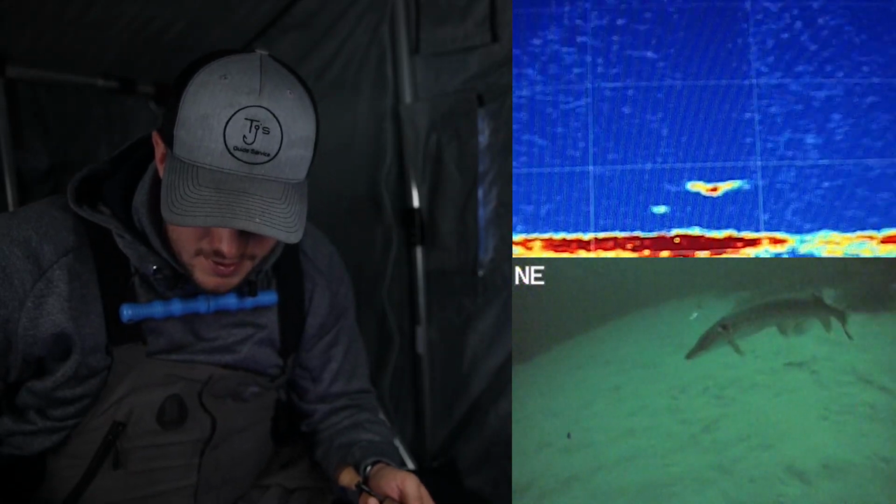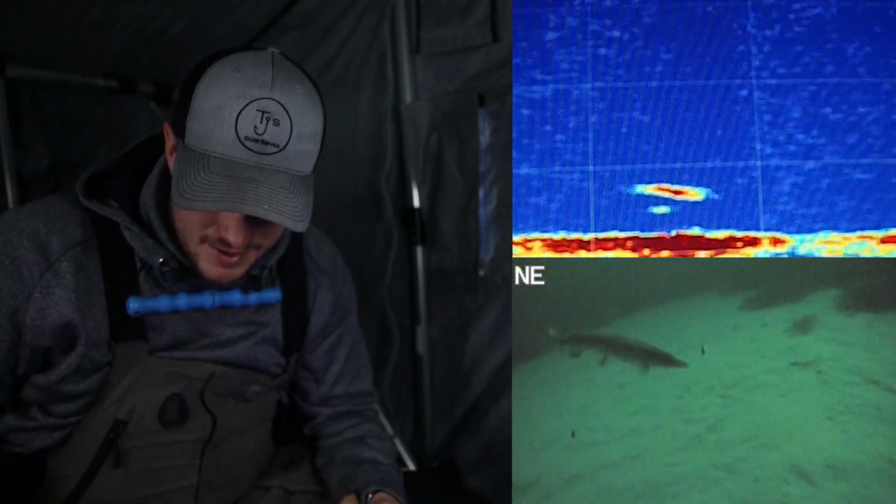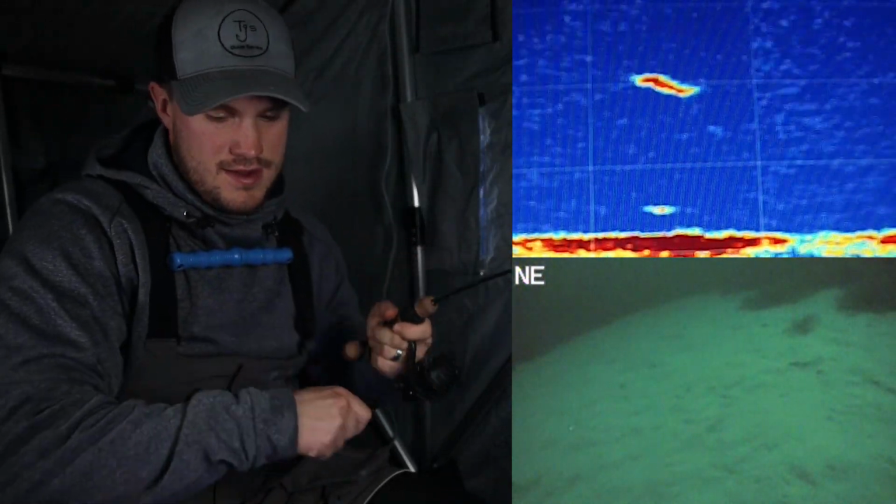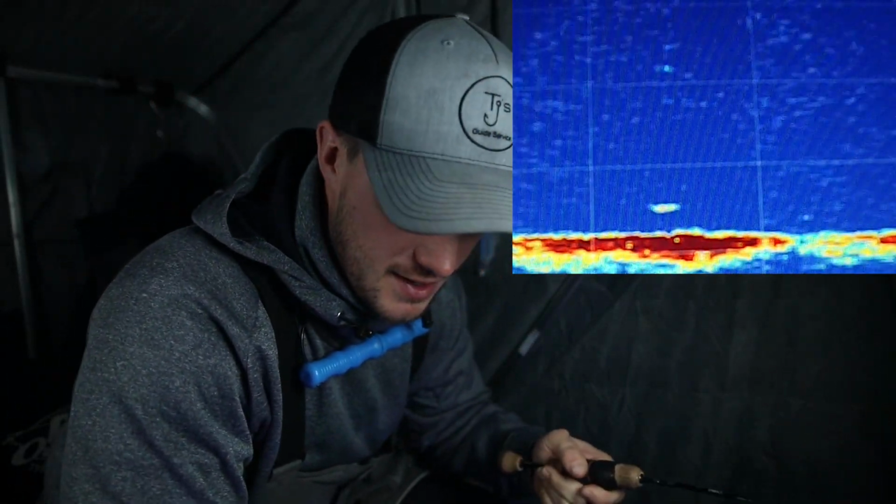It's a pike. It's a pike. Here we go. You can see him coming up on the Livescope. Oh boy, he's gonna have both my lines tangled, I think.